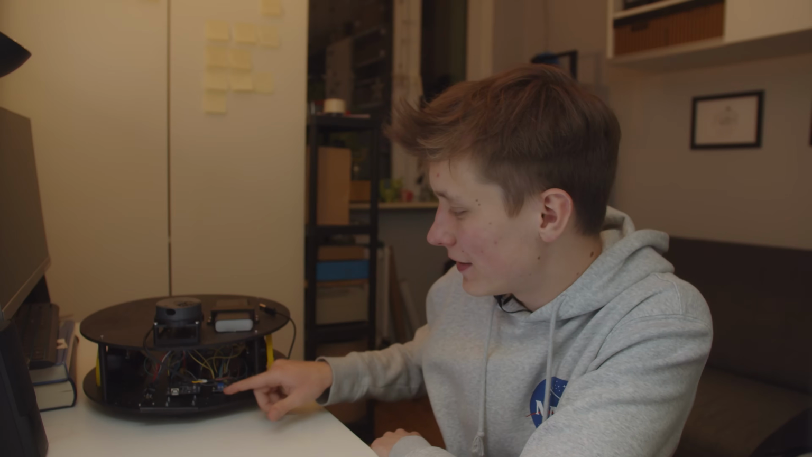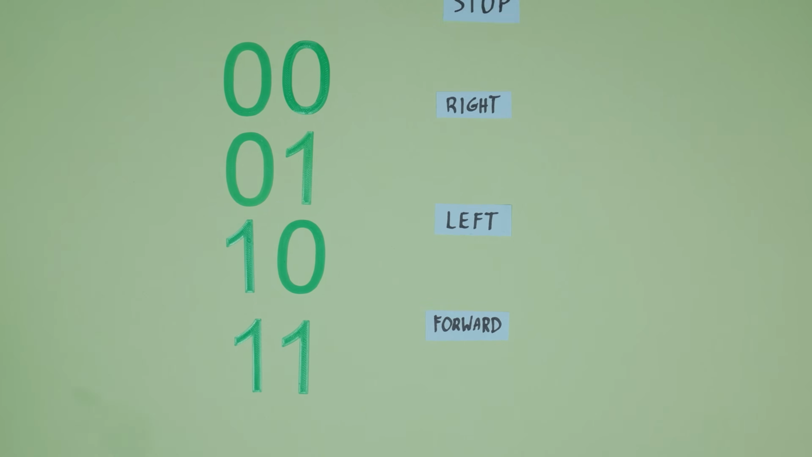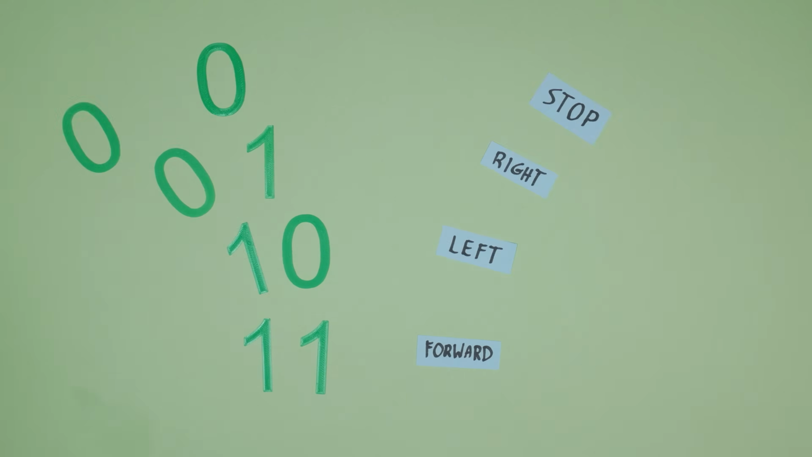Next interesting but very simple thing in this project is Arduino to Arduino communication, because I actually have two Arduino boards in this robot. One is the Arduino Uno that I used in my previous video to control the motors, and the other one is the Arduino MKR, and those two Arduinos have to communicate in order to control the motors properly. So the communication between those two boards is incredibly simple, just two wires and no library at all. We can send 00, 10, 01 or 11, four possible states, and that means forward, left, right or stop.